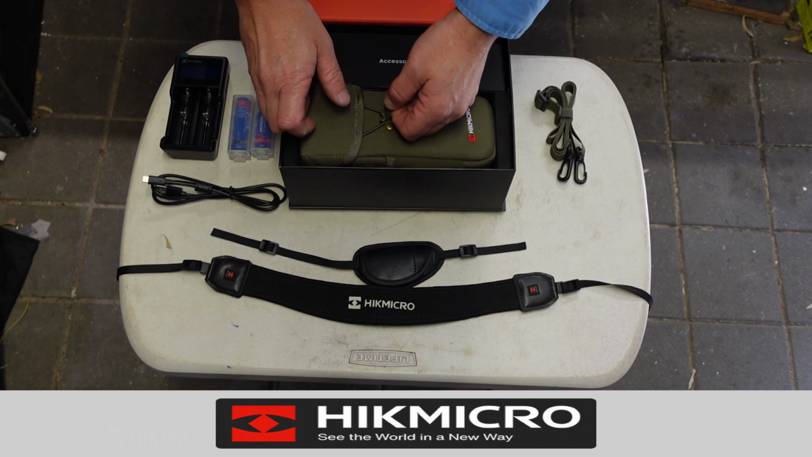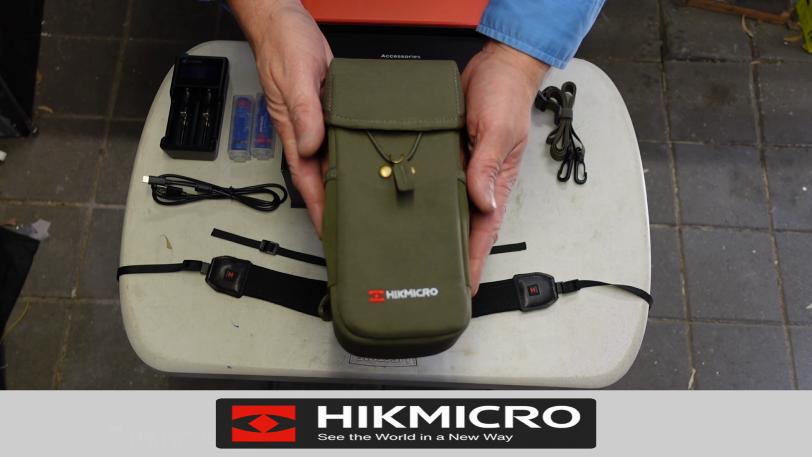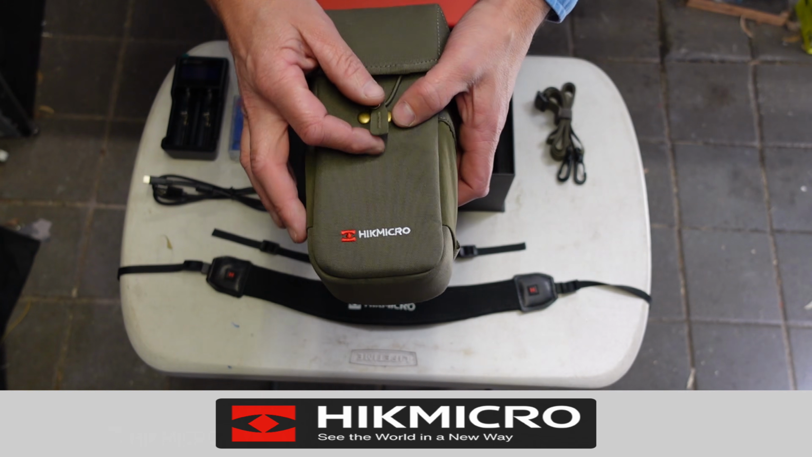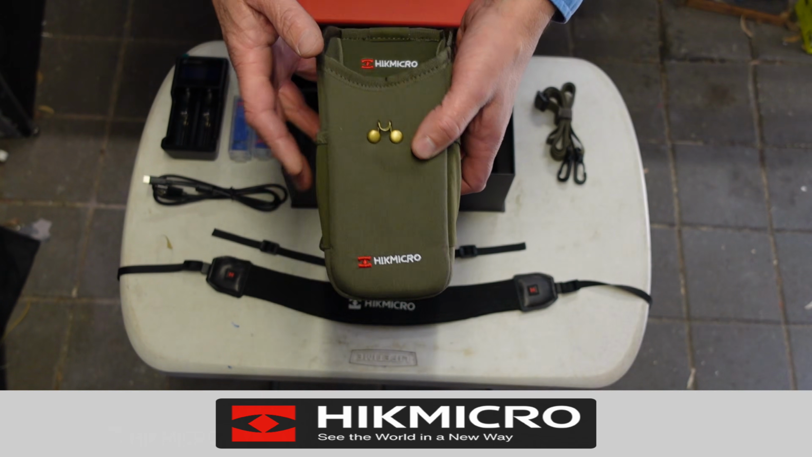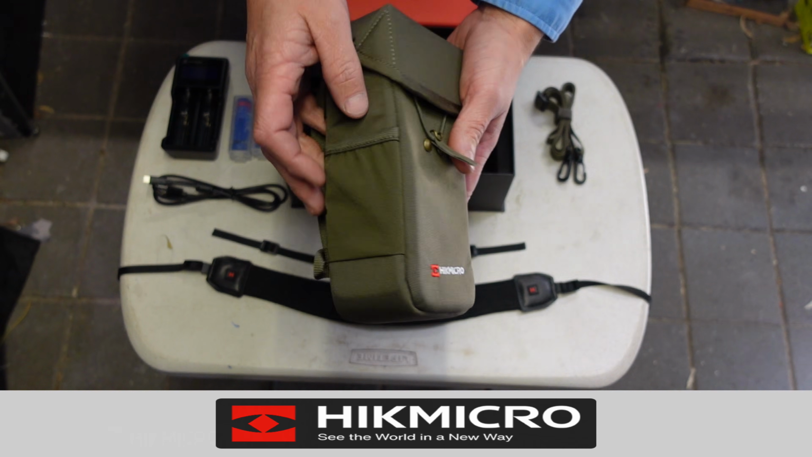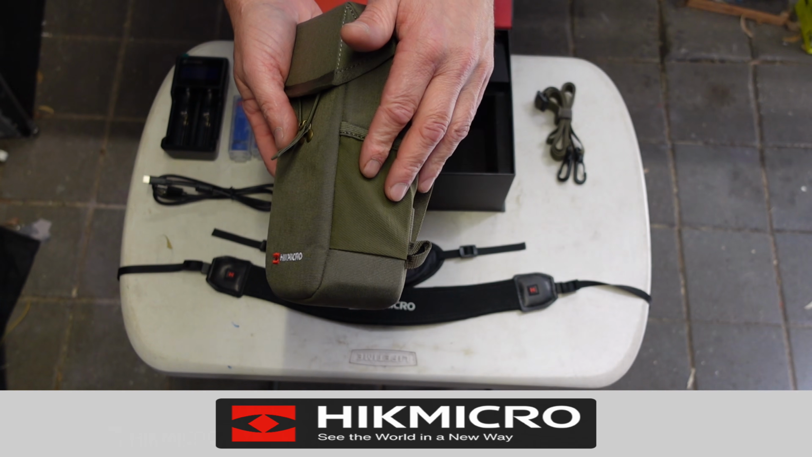And then you have the case or the bag that the Hikmicro thermal monocular comes in. As you can see, it is very well constructed, has an elastic strap on the front to open and close it, has two little side pouches where you can put batteries or charging cables.